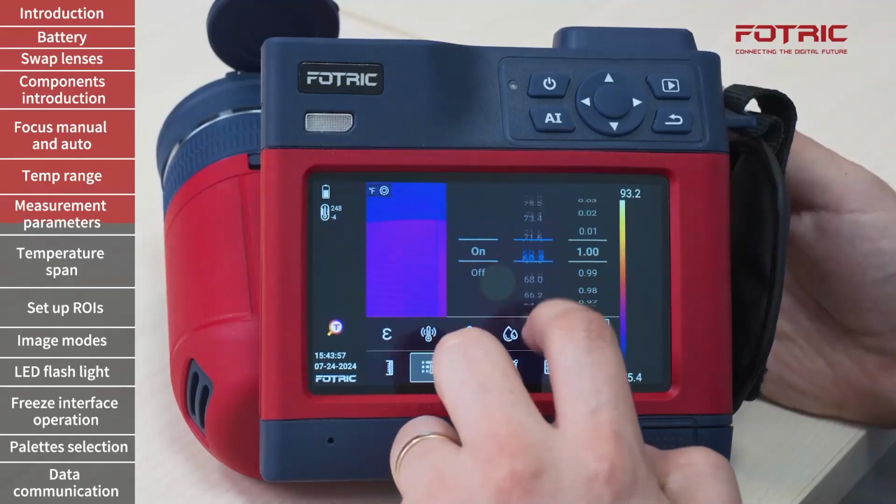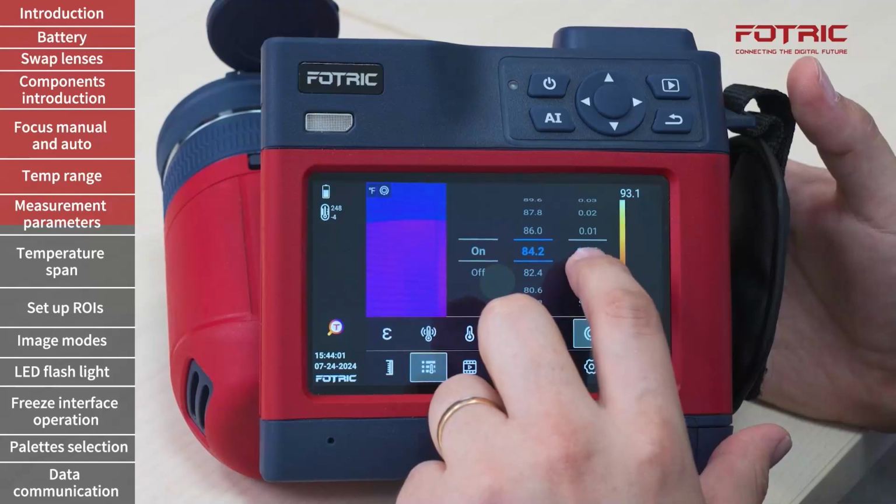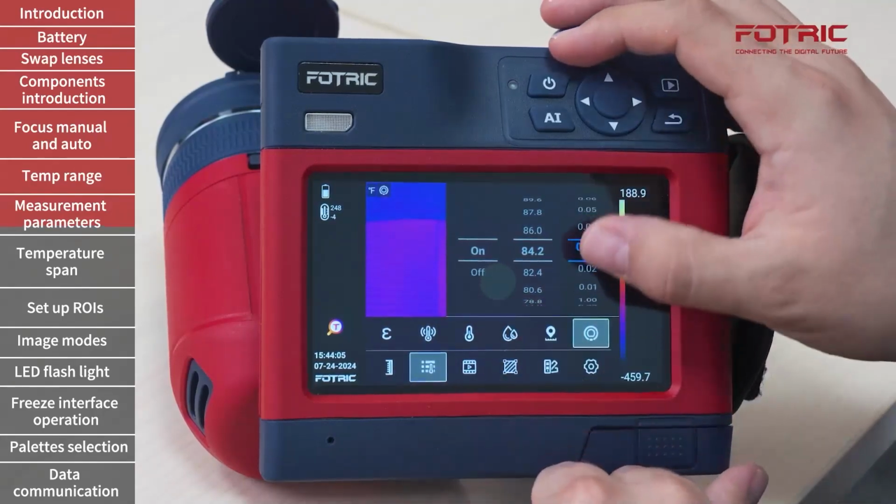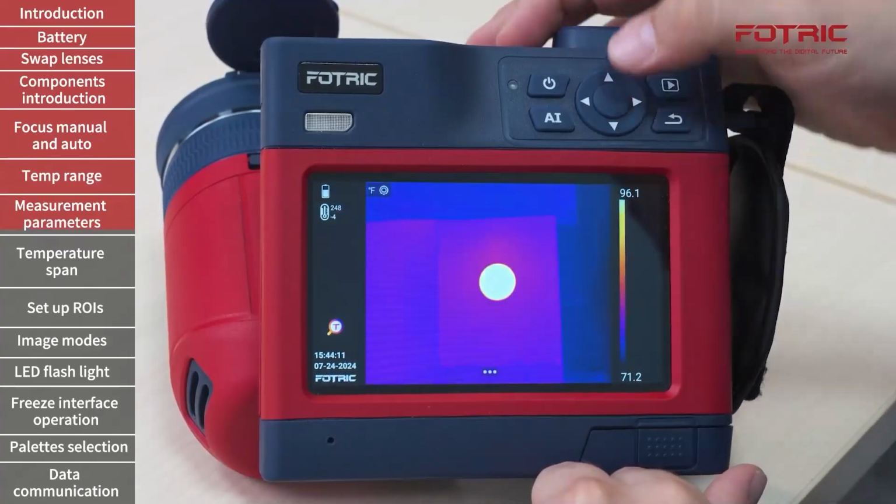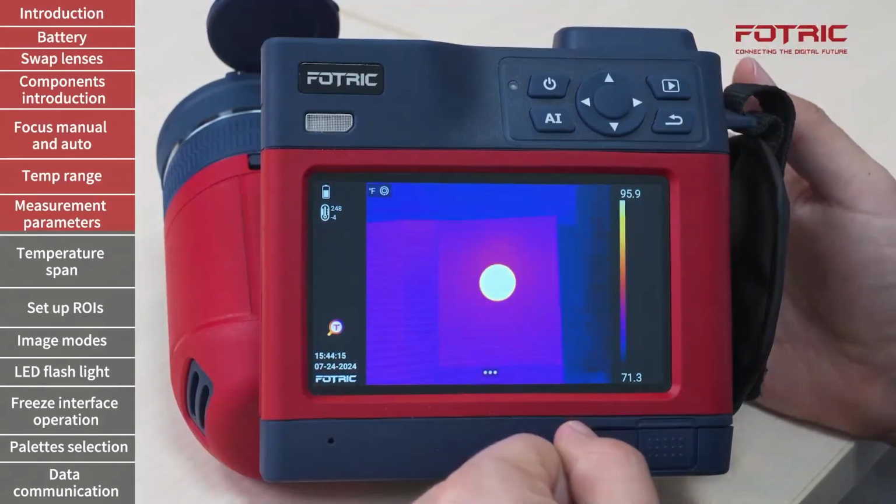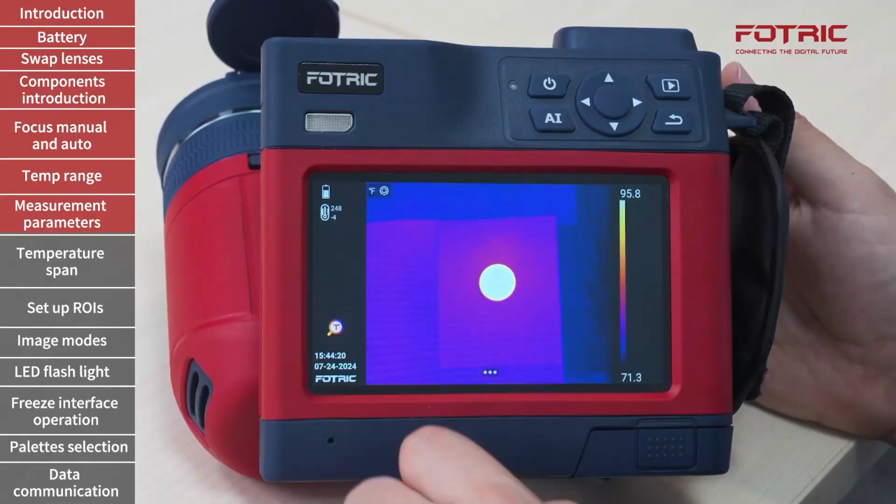I will provide the temperature of the optic or the air window, and I can adjust the transmission rate of the window. I must click on the center button to ensure that the feature has been activated. You will know that it has been activated because there is a little icon in the top left corner.